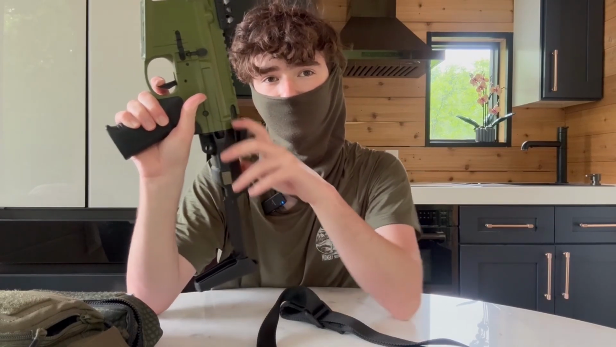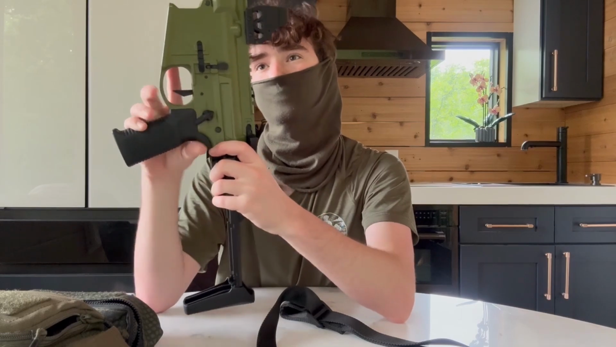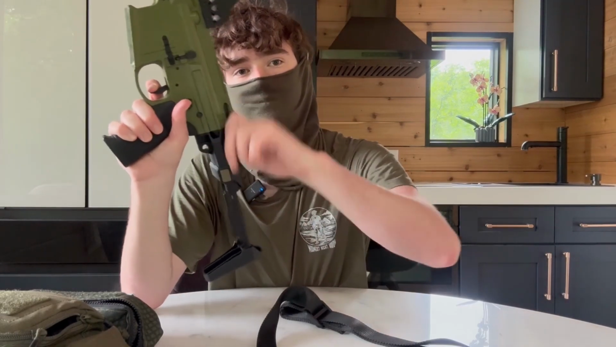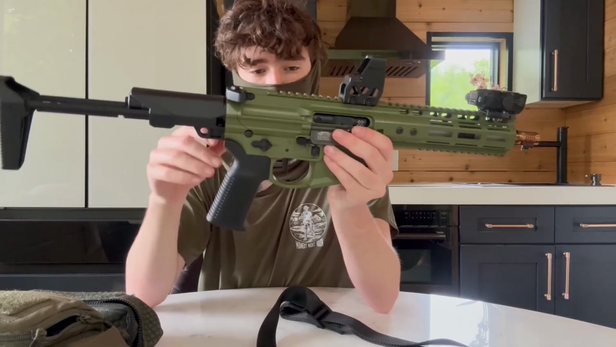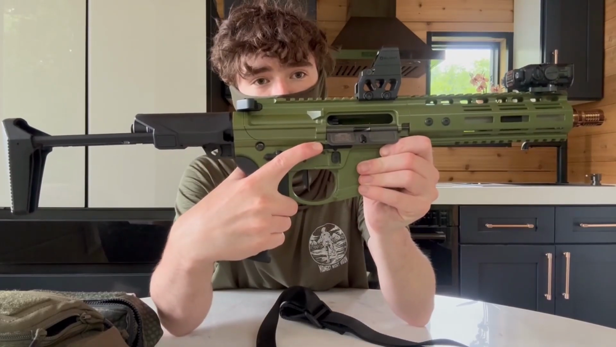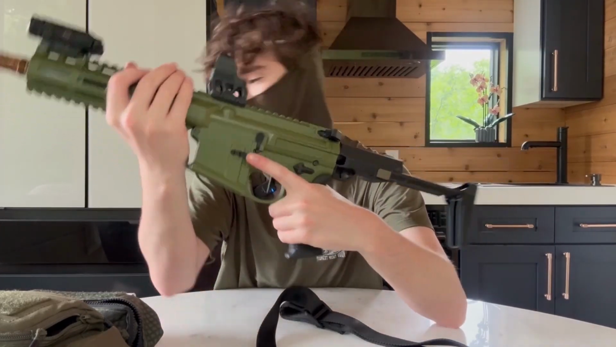The reset does have that weird zone of zero resistance, or push before it properly resets. Sometimes the auto sear doesn't engage, but not when you're actually shooting, just when you're dry firing. So feels fantastic. Bolt release is on both sides, so you can drop it with your index finger like that if you want to, and there's a mag release on both sides.